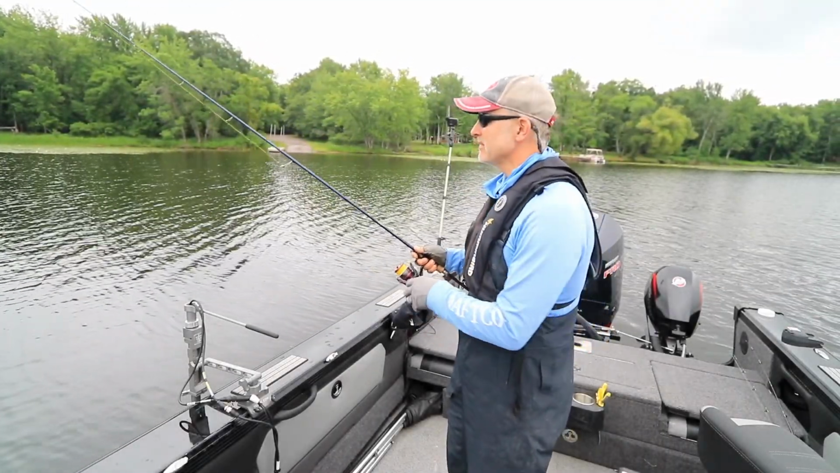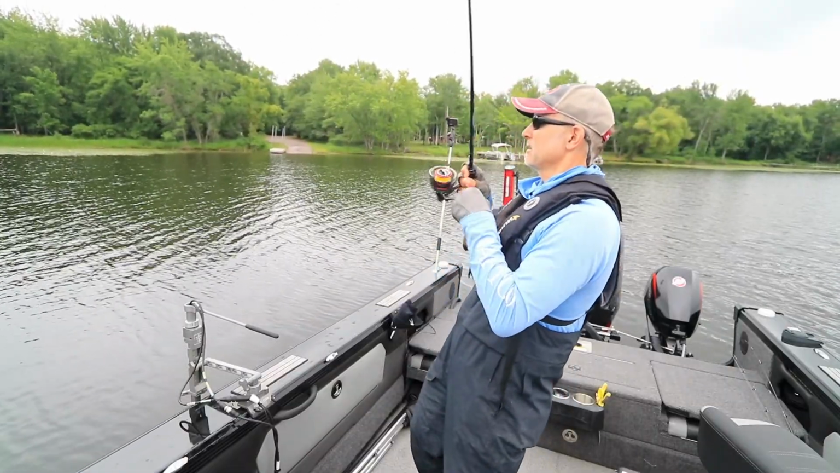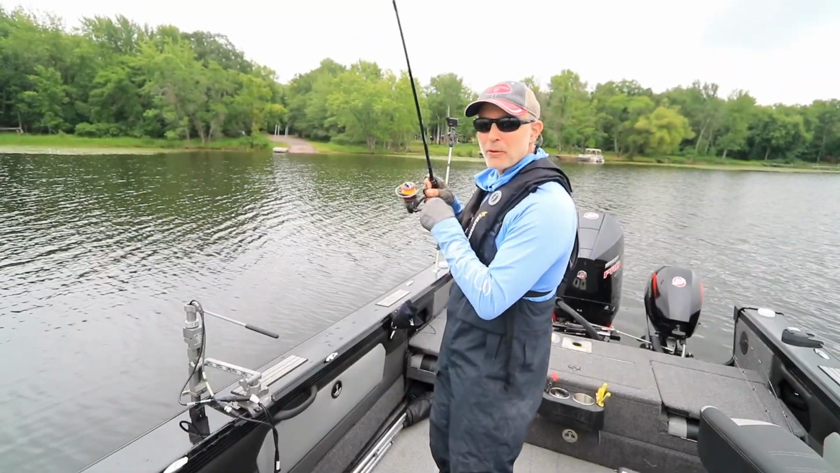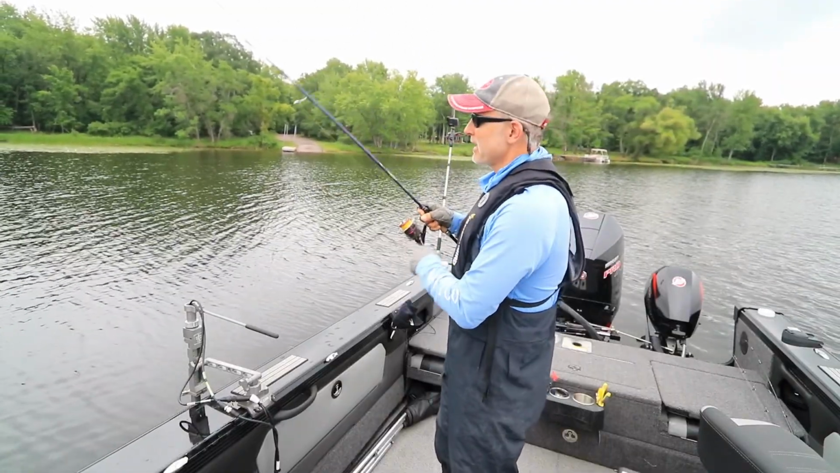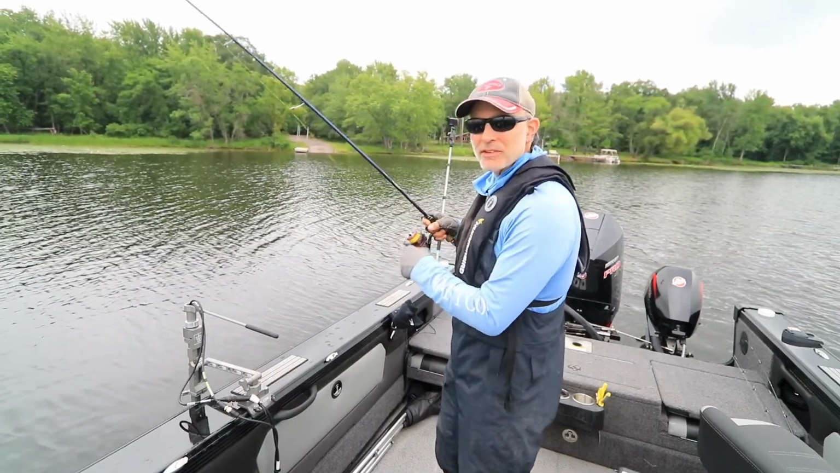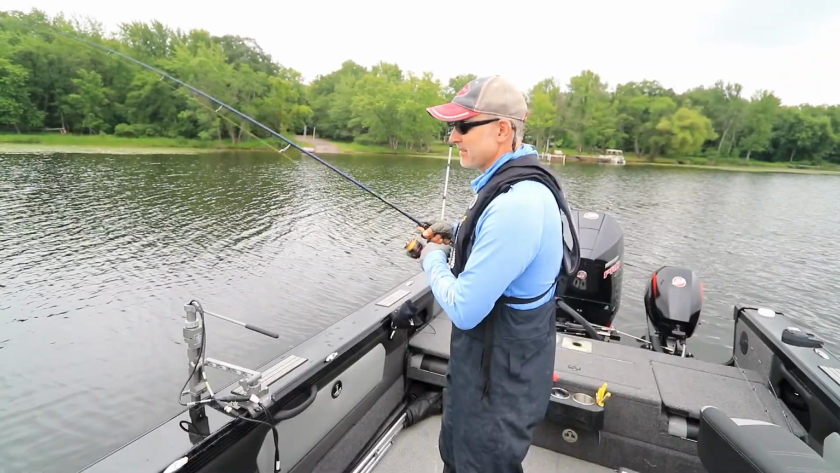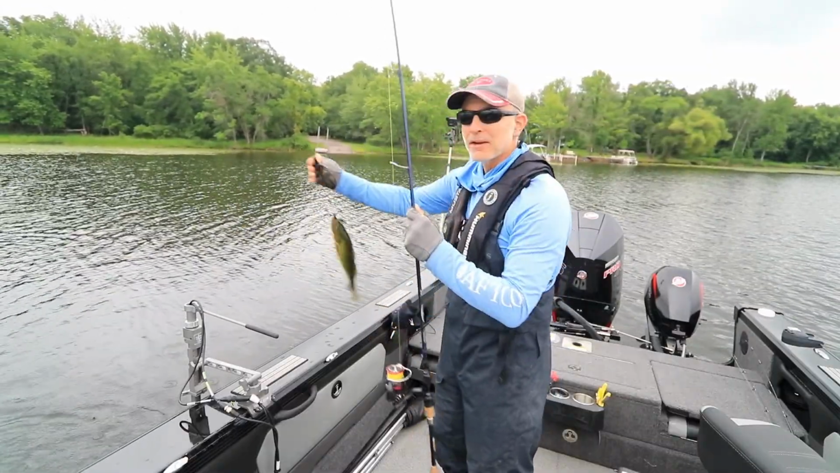Ned rigging is elegantly simple. There's a fish. Functionally, what we have is a compact soft plastic, something without a lot of curly tails and appendages and things like that, rigged on a real lightweight jig.